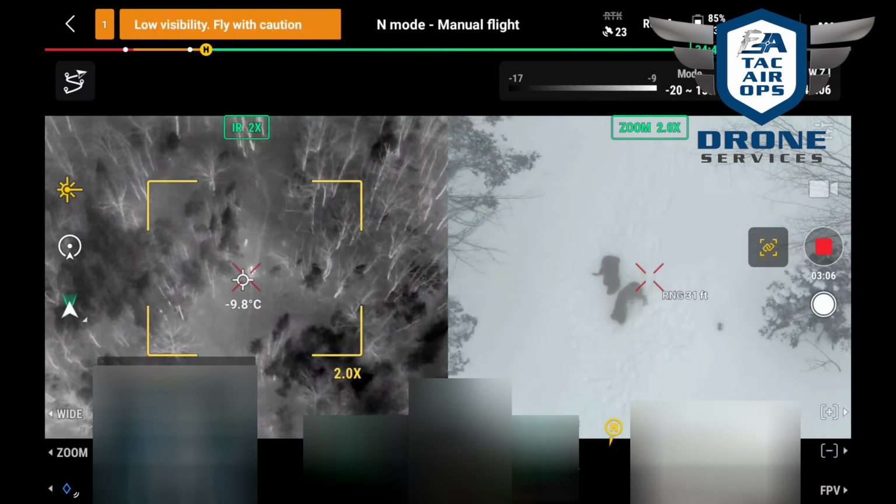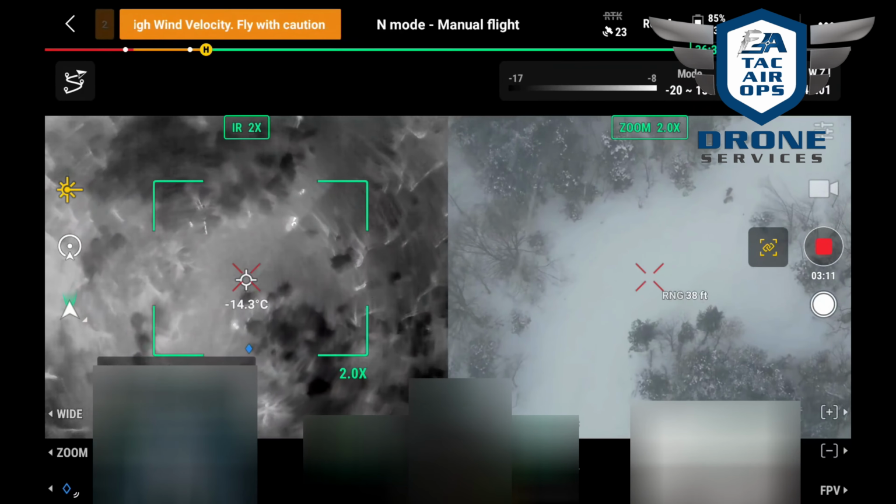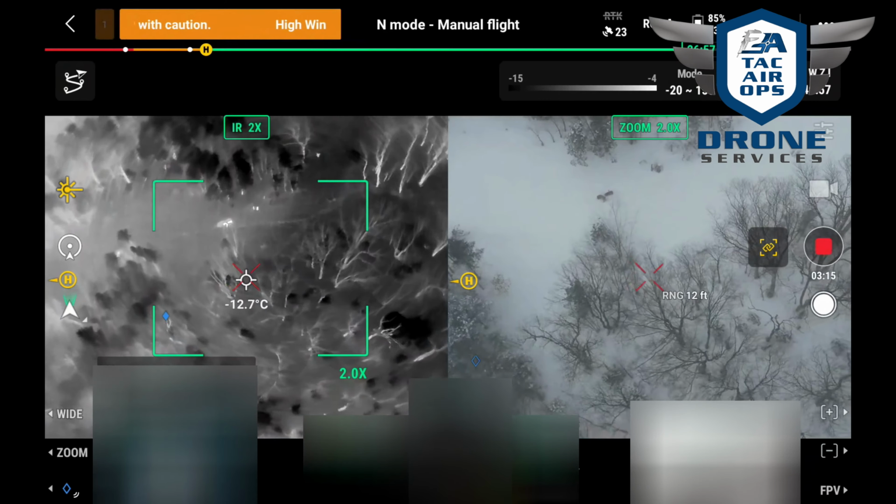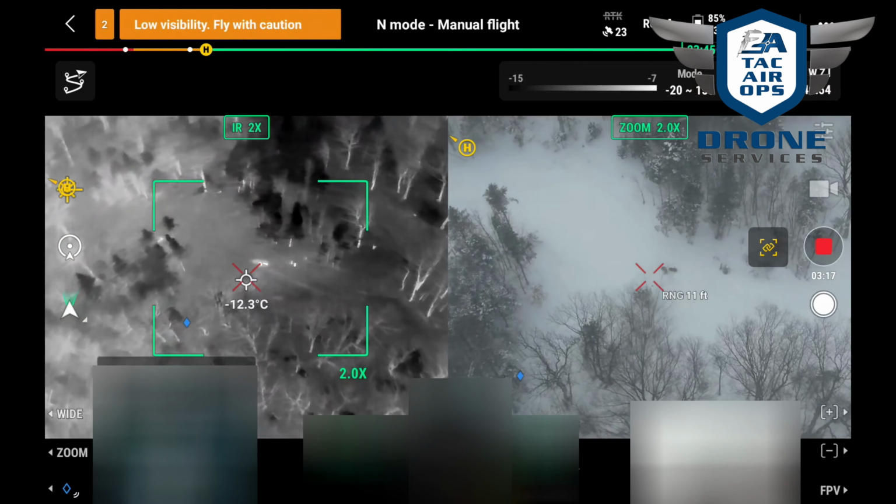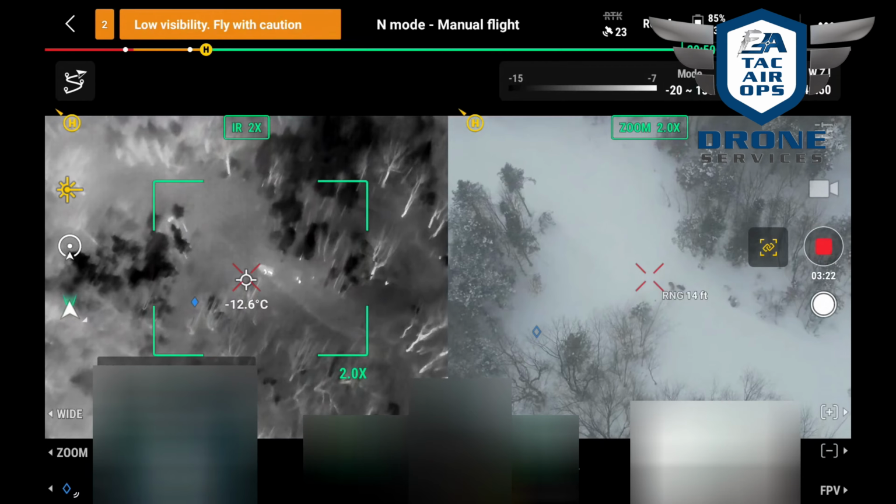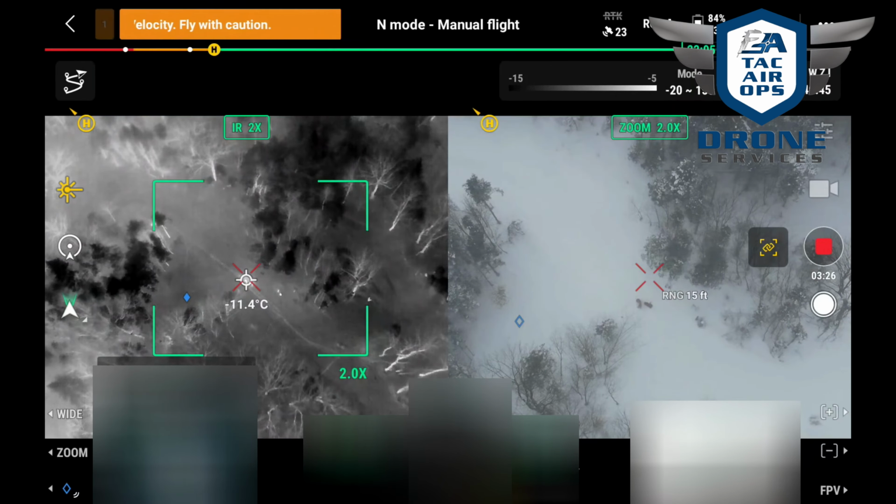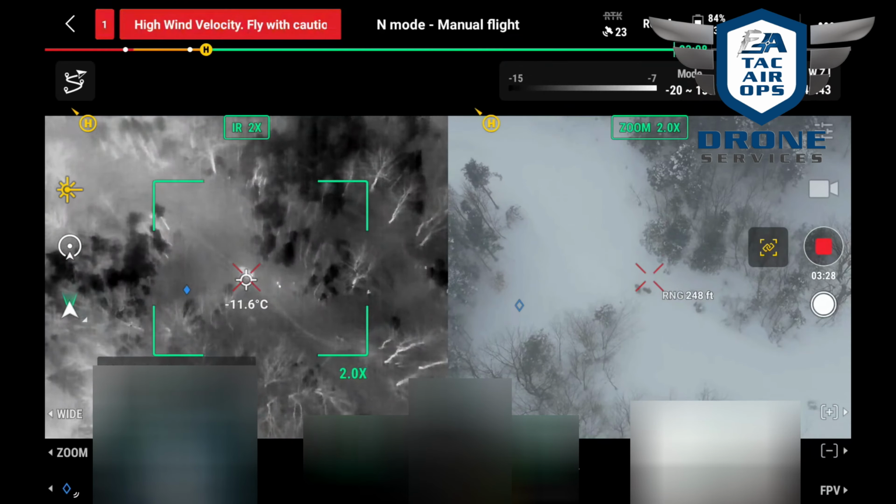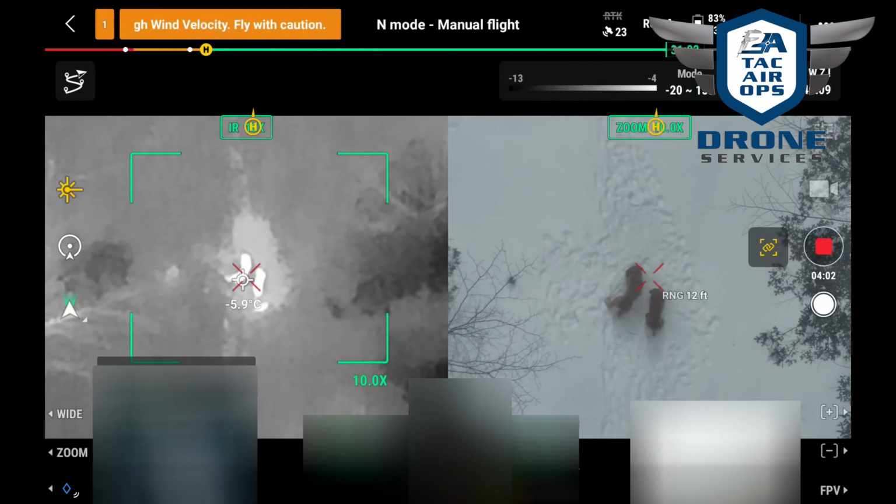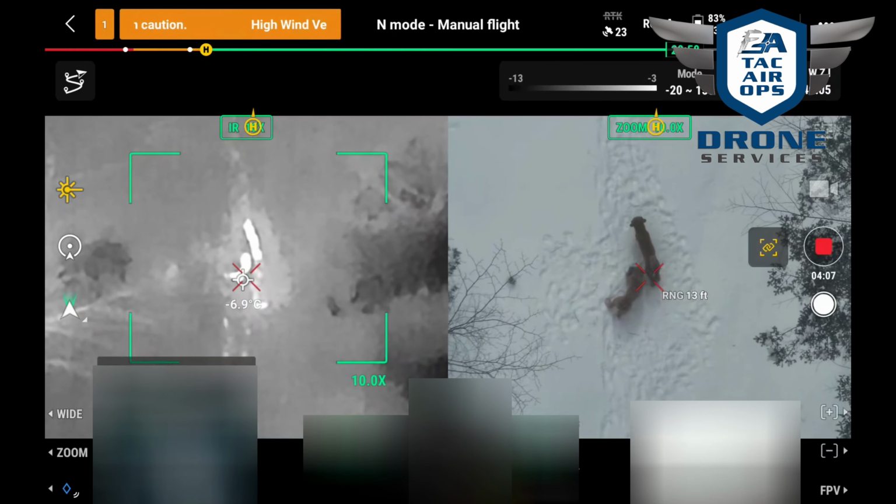I want to get directly above them so they can use me as a reference. And what I like to do is get behind them so I can hopefully see them coming in. Alright, so they have not moved. I mean, they're moving, they're alive, but they are in the same spot. Alright, I am directly above the dogs. I'm going to see if I can see you guys.